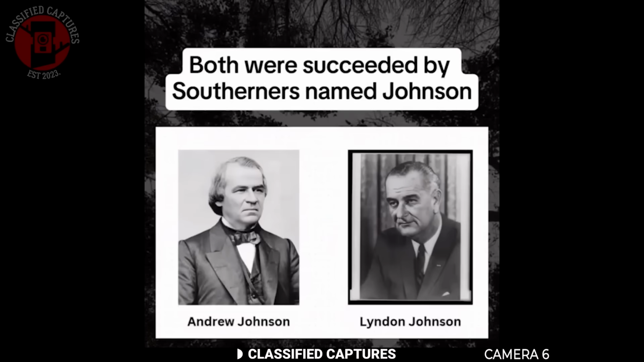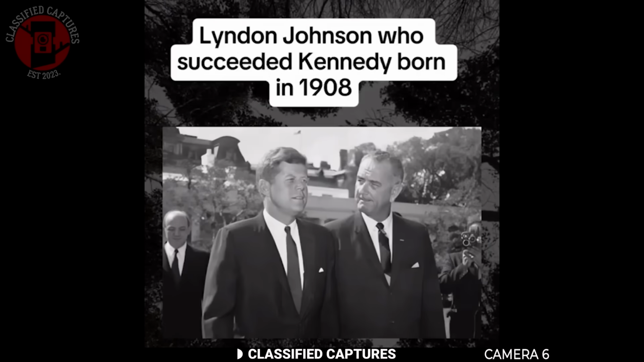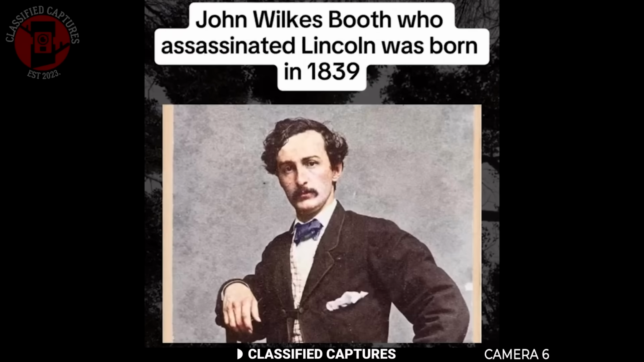I mean, what are the odds that two presidents, a century apart, linked by a chain of events and details that line up almost too perfectly? Is this one giant coincidence, or could there be something deeper? I'll let you guys decide on this one.